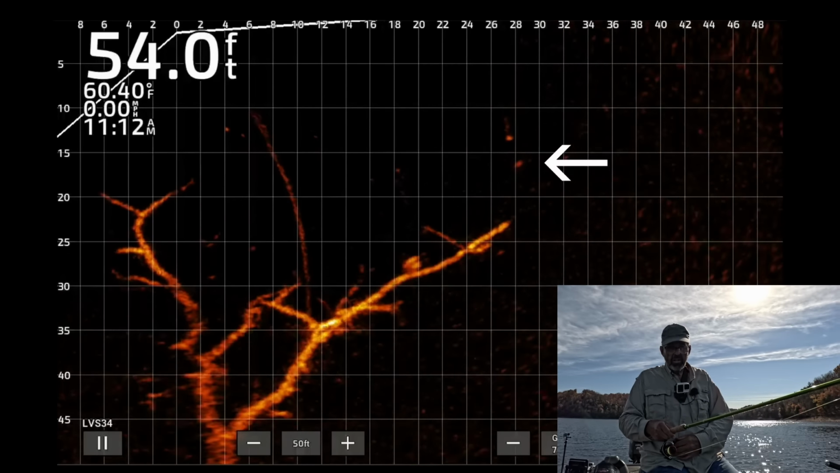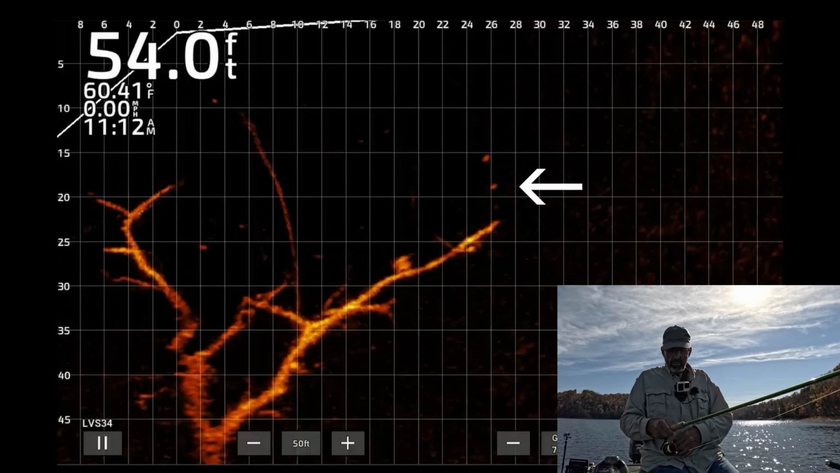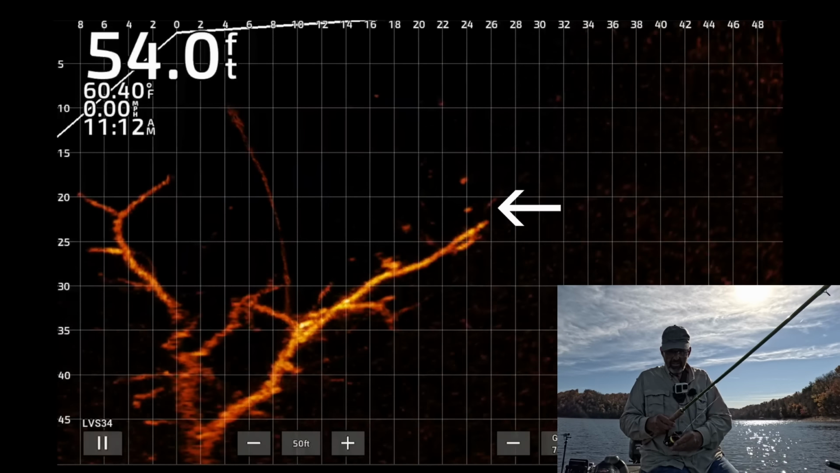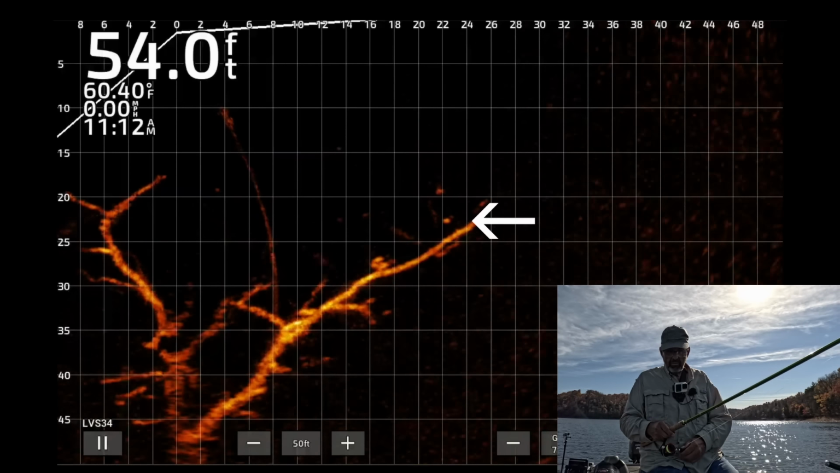It's hard for me to judge the crappie size right now because the screen is so zoomed out that I don't have a real good feel for what's down there.